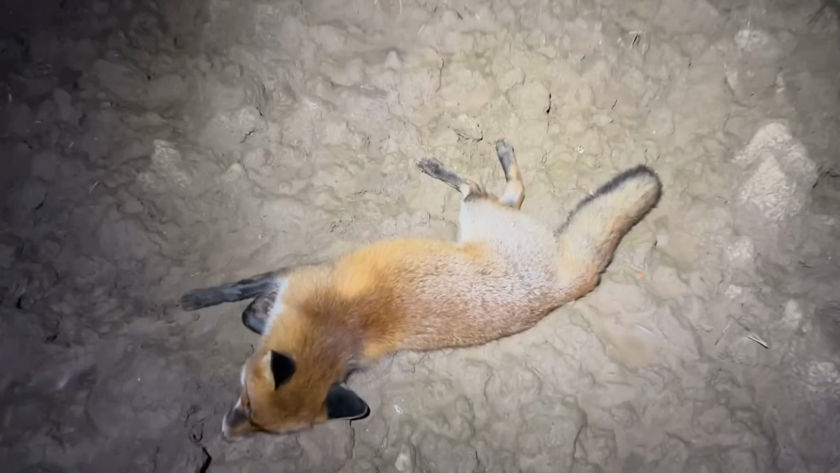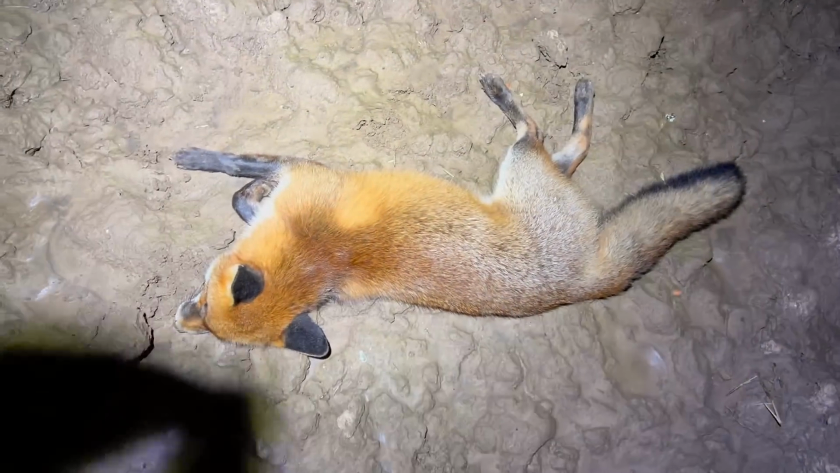Here's a short walk this way. There you go. I knew he'd be a big lad. There's the cover. Long bit, he comes straight from the top end. Down. He's a big lad. He's been here a little while.